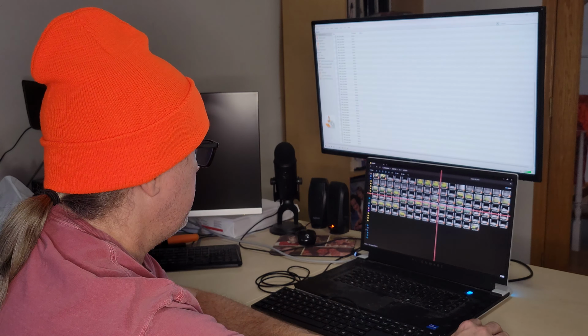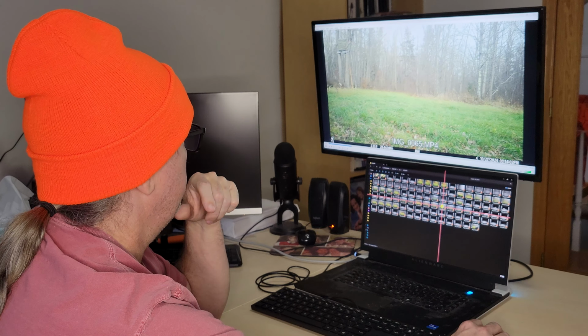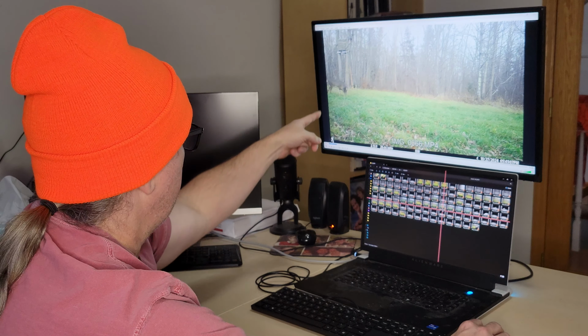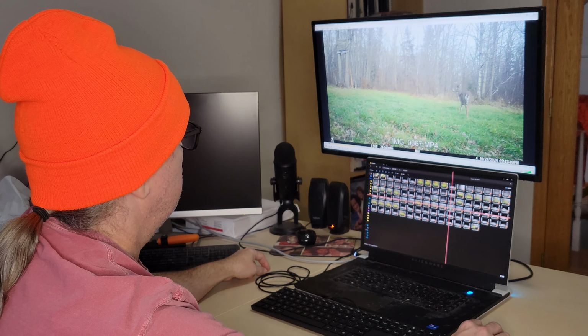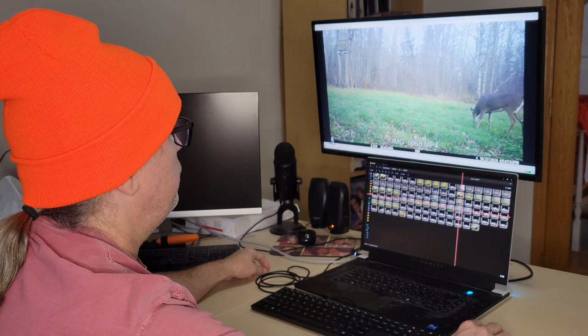That's the 64, here's 65, same buck. Here he is again. Get a pretty good shot of him there. He's a nice strong buck. Here he is again. There's a really good shot of him.